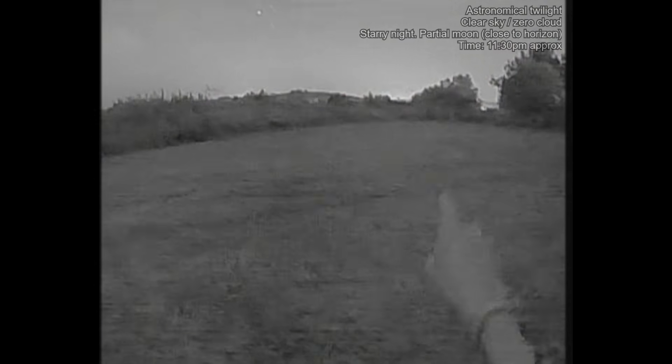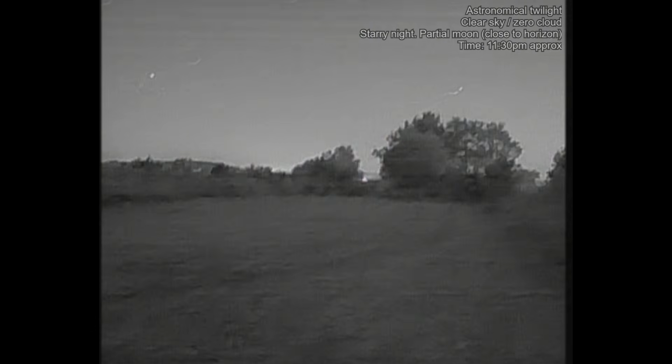And yeah, look at the ground here as well. You can clearly make out the gravel on the ground here, the individual stones. And you can make out the tire tracks here for cars that have driven by here earlier on. It is incredible how well this camera can see.